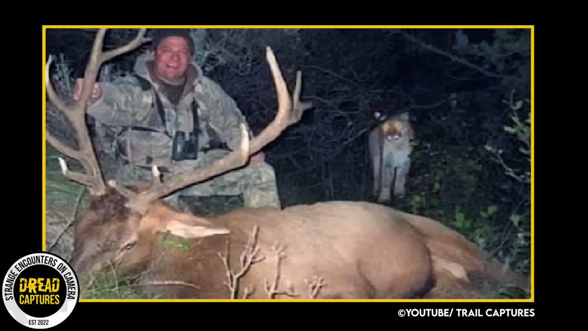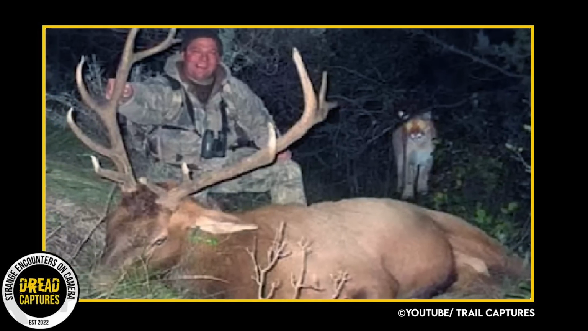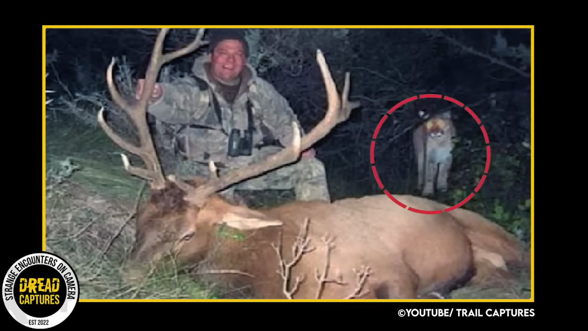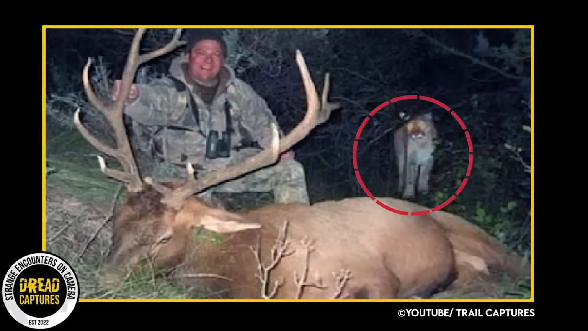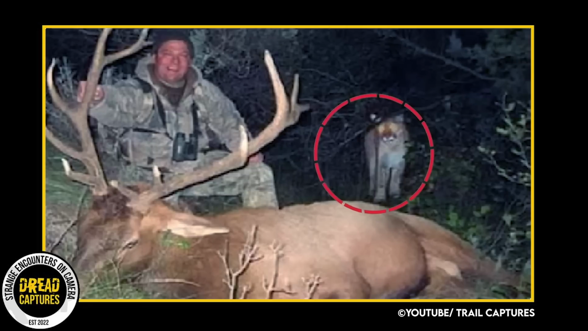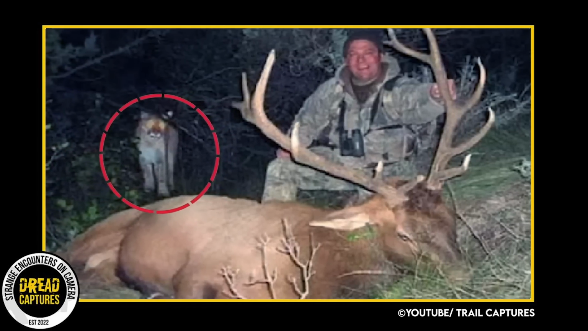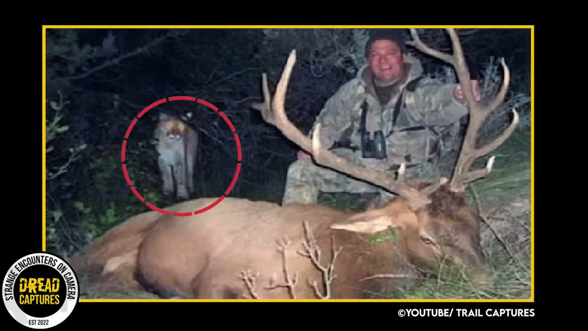However, only when the flash goes off does the picture reveal what is lurking behind him. Look at that, the lion's eyes shining as she watches him. We only have this one picture. We don't know if the lion was already hiding in the bushes because the deer had fallen there, or if the lion had been stalking the man, waiting to attack.